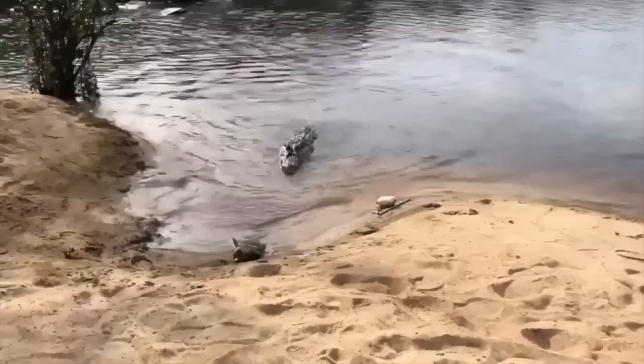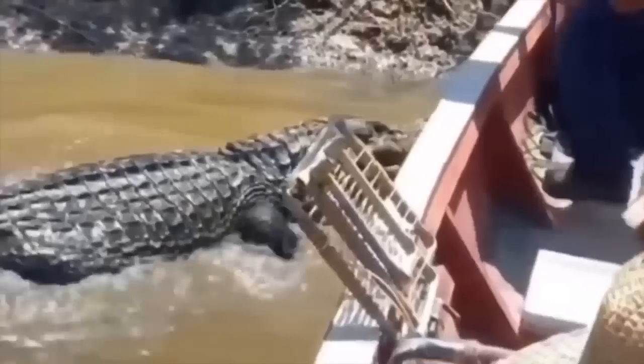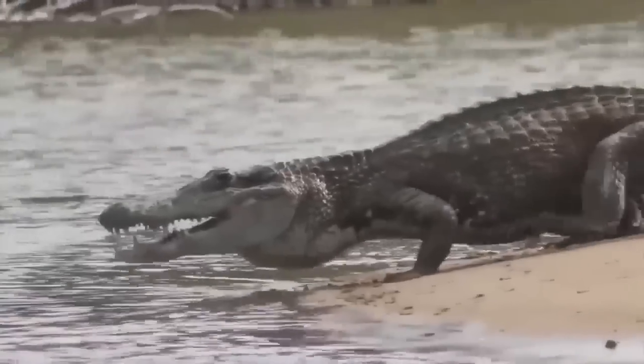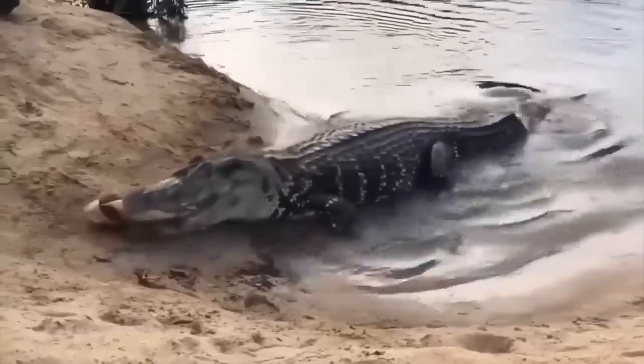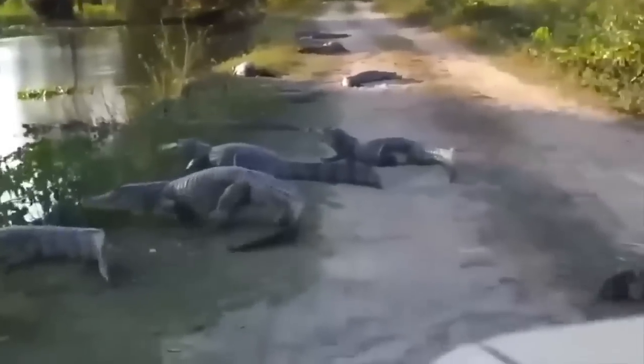This crocodile is like the Hulk of the animal kingdom. It's one tough customer. And let me tell you, if you ever find yourself in its neck of the woods, you better watch your back. This bad boy has been known to attack humans, so you don't want to mess with it. I mean, just imagine coming face to face with a creature that's built like a tank, has jaws that could crush a car, and is just itching for a fight. Yeah, I think I'll pass on that one. So if you're planning a trip to South America, make sure you steer clear of this feisty dude's territory.